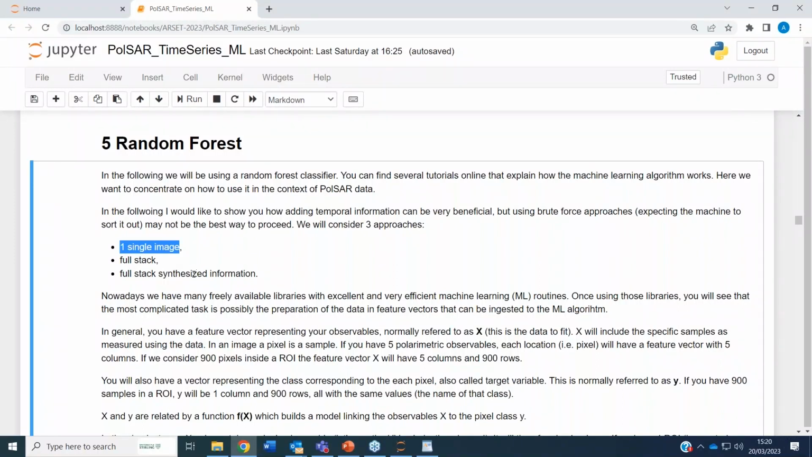I put it here because it's the first approach, and also because it's a benchmark for us to see what extra gains you have by adding time as a dimension, instead of just picking one image and using that. The second approach, we go the opposite way. We go brute force. We take all the 19 images, the 19 acquisitions, and we use all of them to train our random forest.